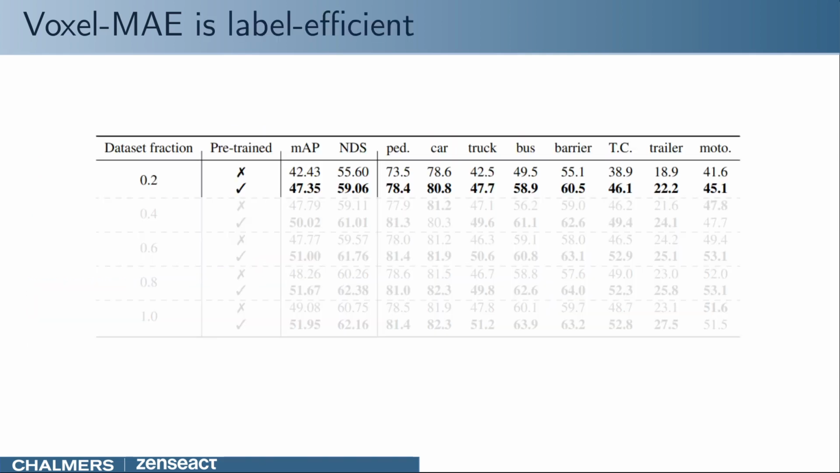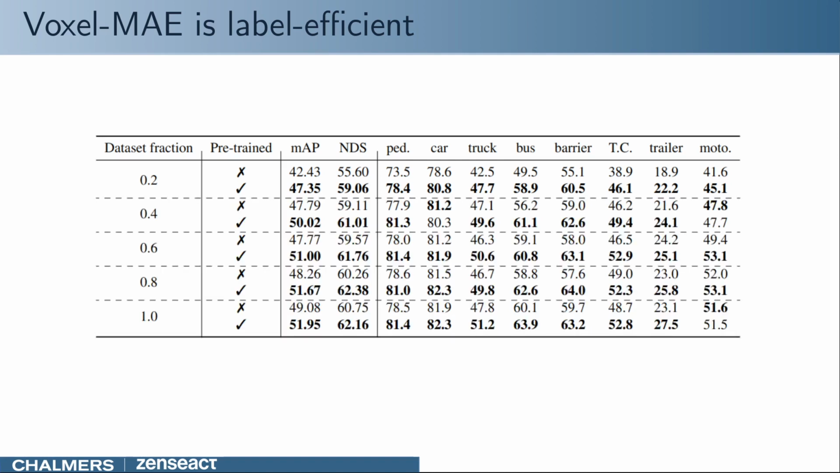After pre-training, we use the encoder to initialize the backbone of a 3D object detector. We compare its performance to a randomly initialized model on the nuScenes dataset. We pre-train the model on the entire training set, but vary the amount of labels available during the fine-tuning. Voxel MAE brings large gains when only 20% of the data is available. Moreover, these trends hold also when the amount of labels is increased, proving the effectiveness of our approach.